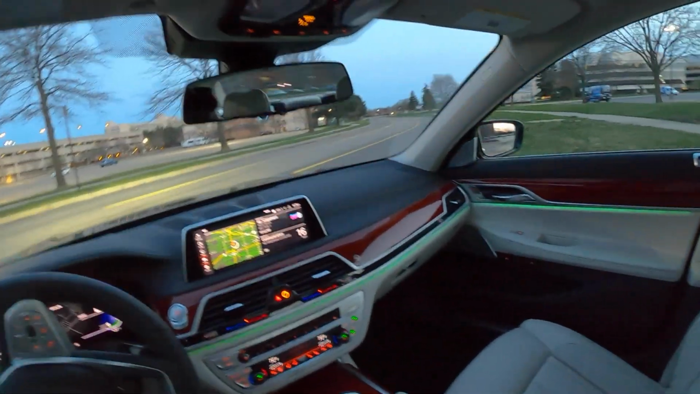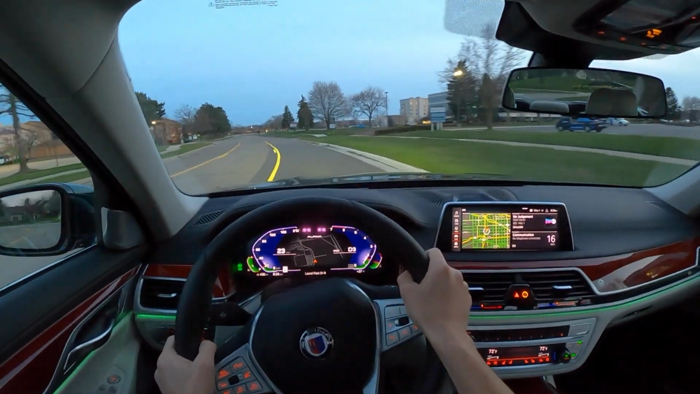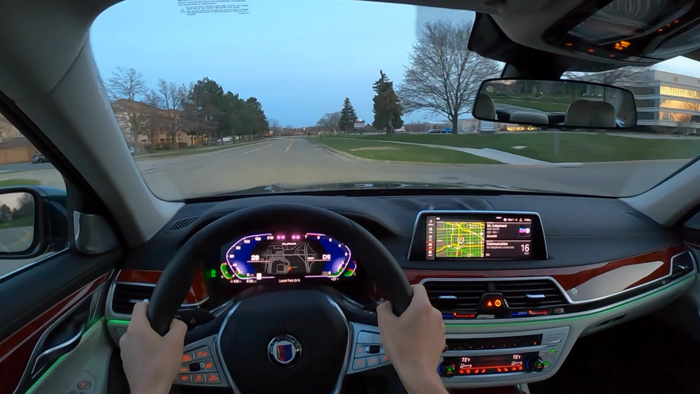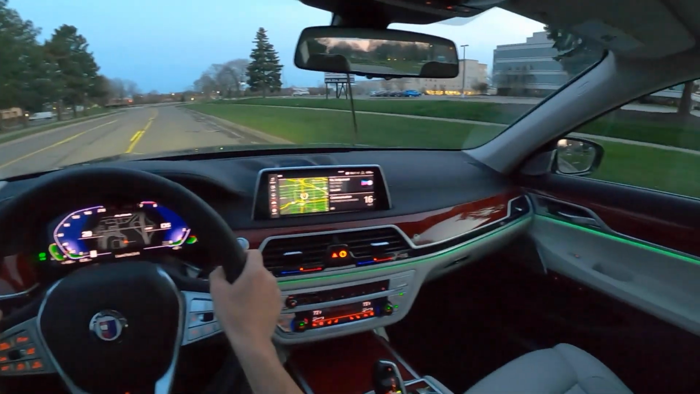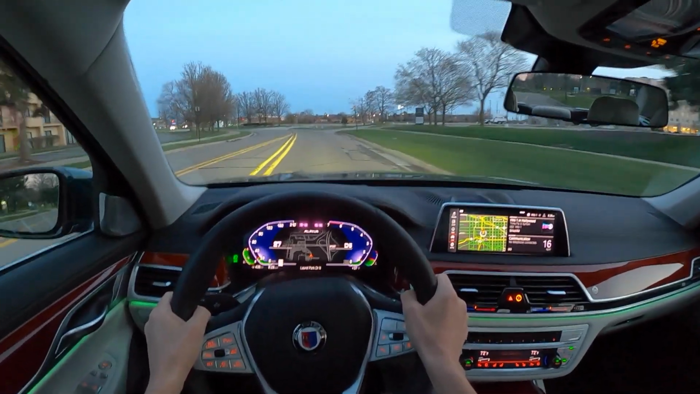So this isn't meant to be a supercar slayer, but it does have a top speed of 205 miles an hour. It is the fastest sedan on sale right now. A mile an hour faster than the Charger Hellcat at 204.